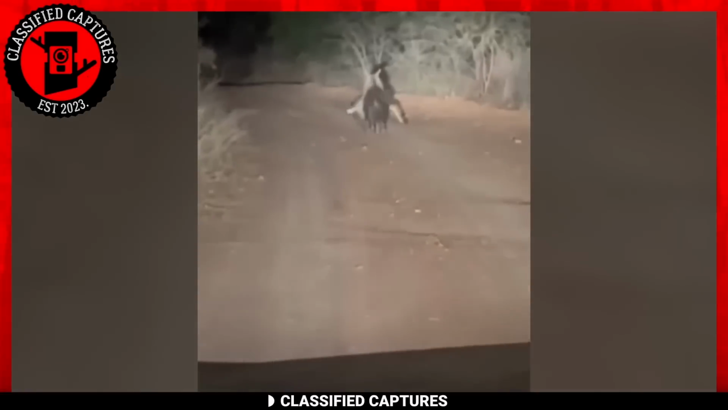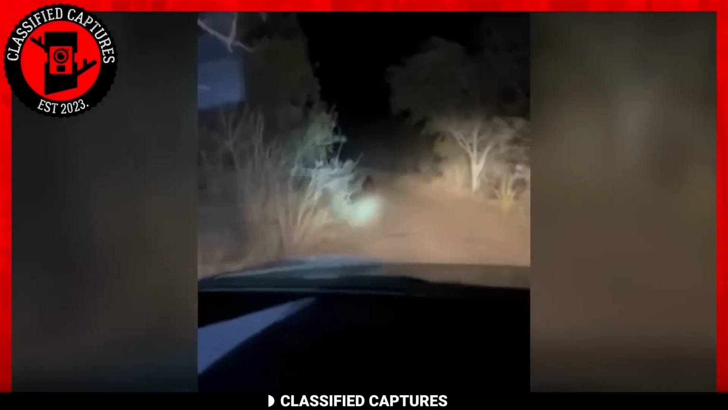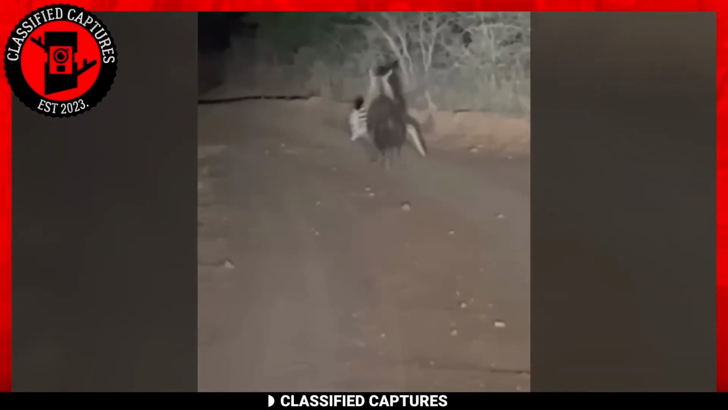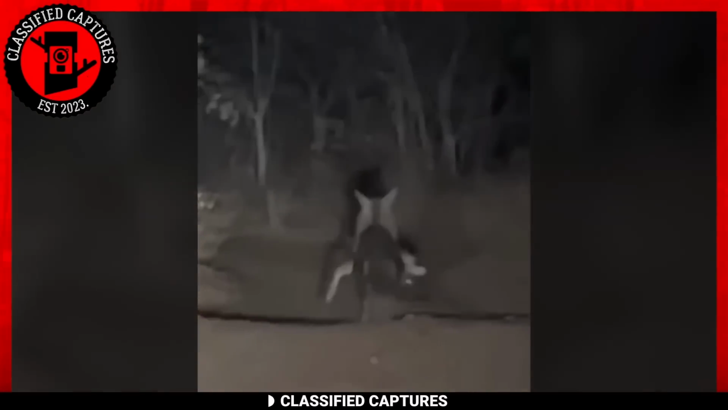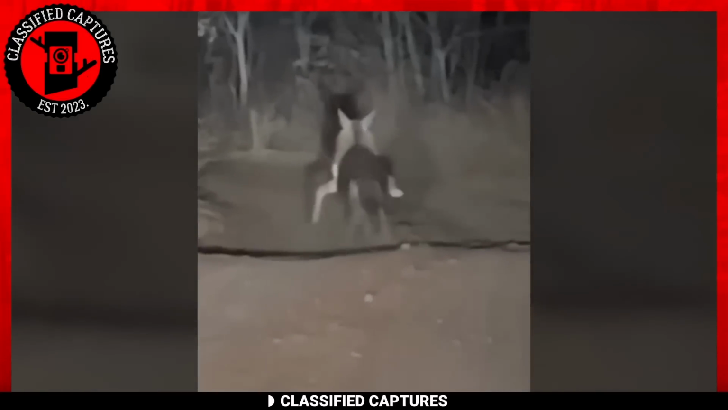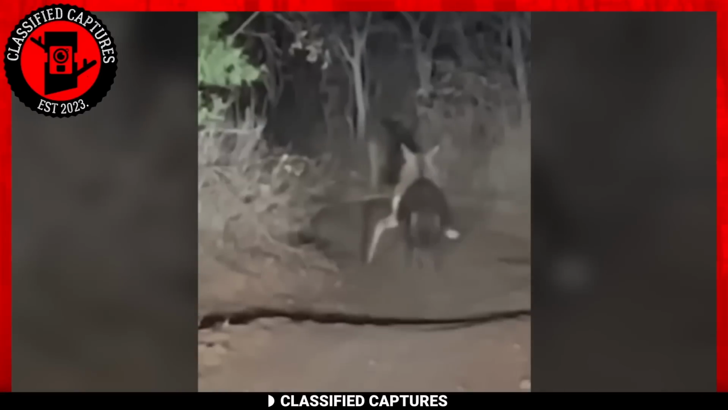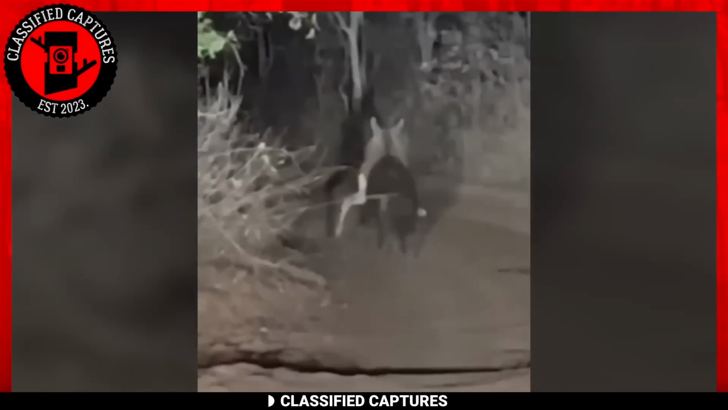Humans are often quick to make a fuss over things they don't understand. The owner of this footage was driving one night when he came across a strange-looking animal crossing its path. The animal looks so strange that it's difficult to tell its head from its tail. So the curious driver got down to take a better look at the creature and realized it was two animals in one.